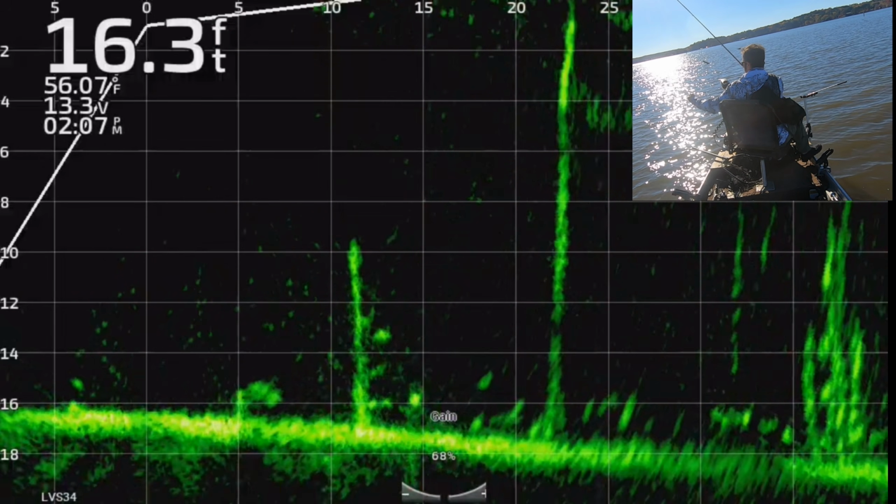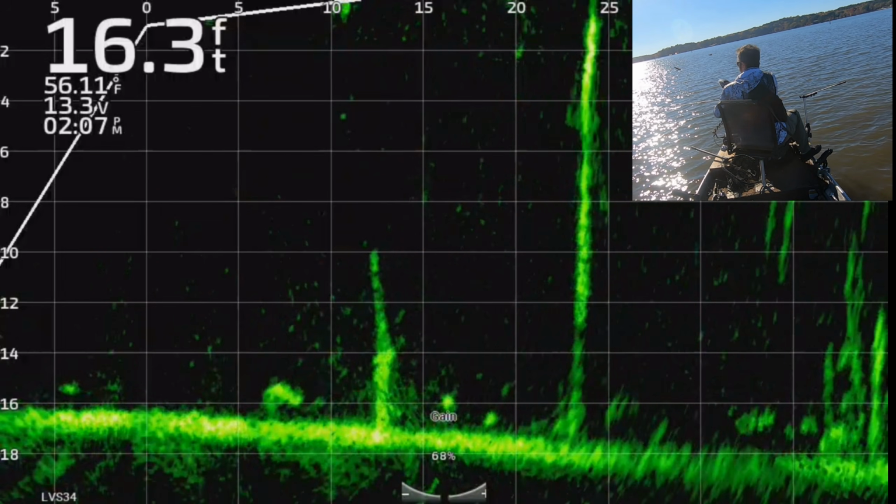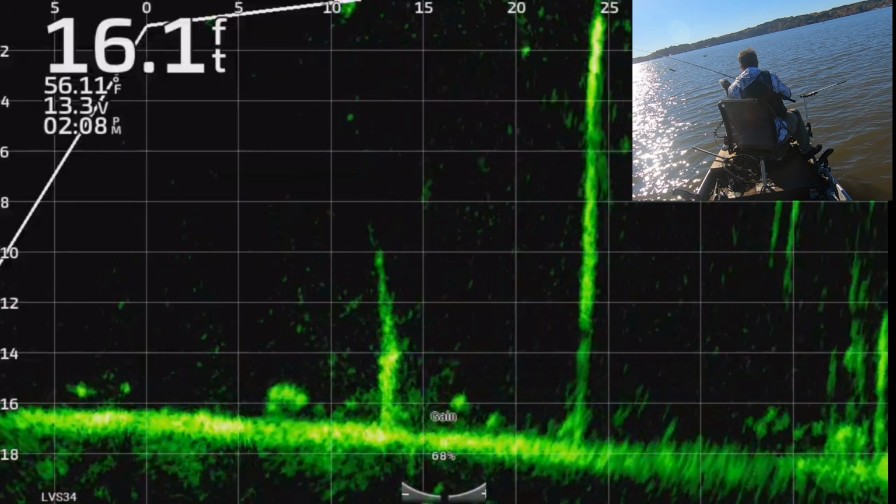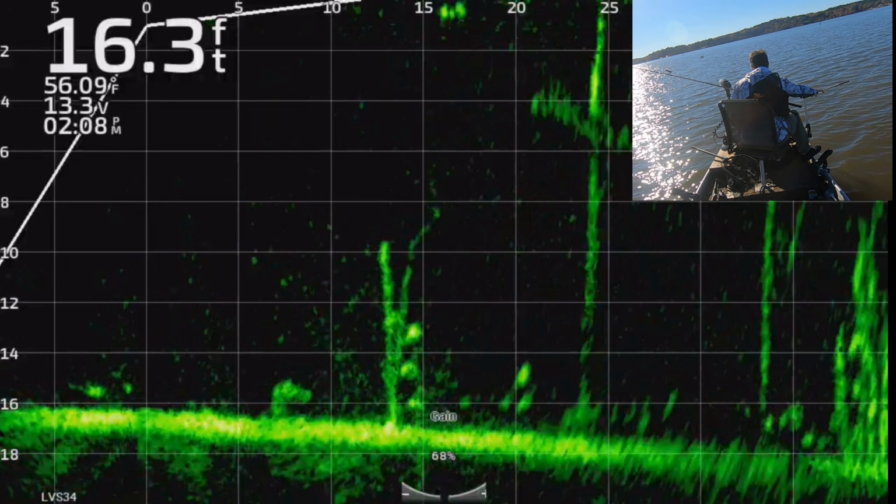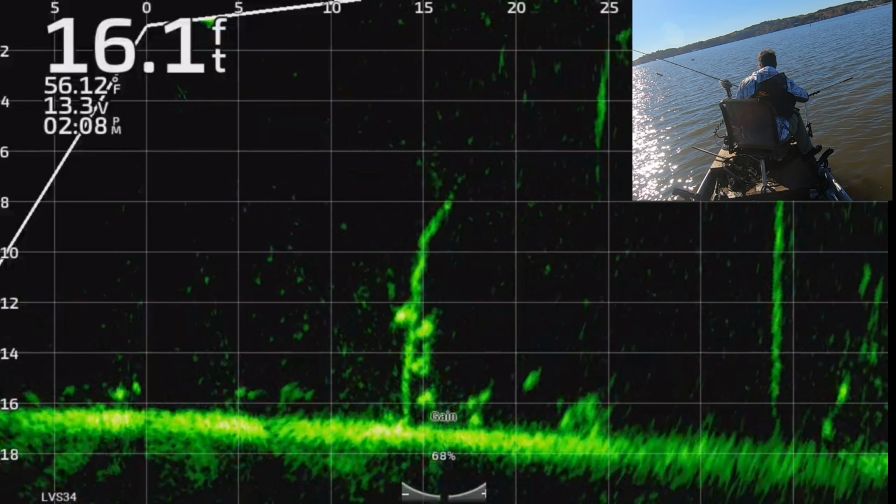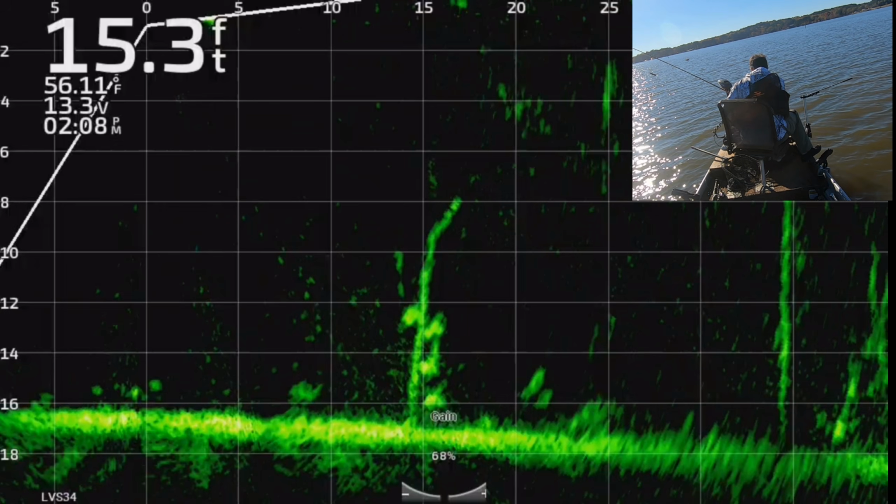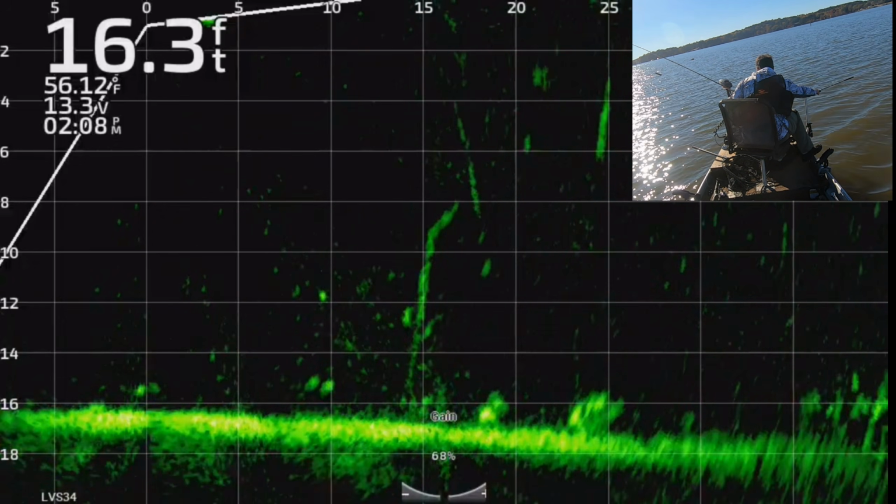Oh, I remember this spot. There were a lot of good fish on this stump. This is a fun one. I pulled a few off of this, I think, but they were good fish. Yeah, you can see them 1, 2, 3, 4 all stacked up right there. But watch this first one. This takes longer than you'd think.